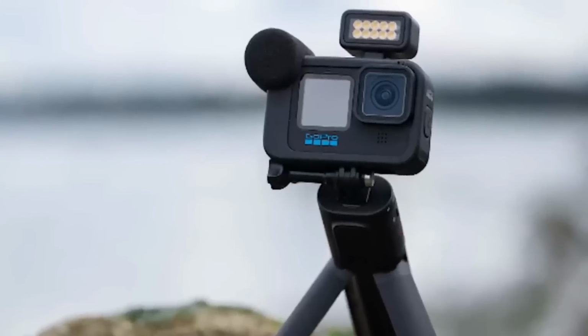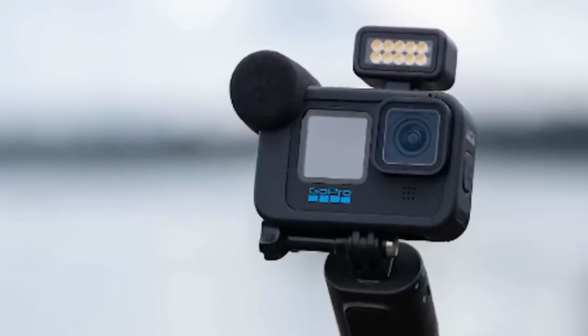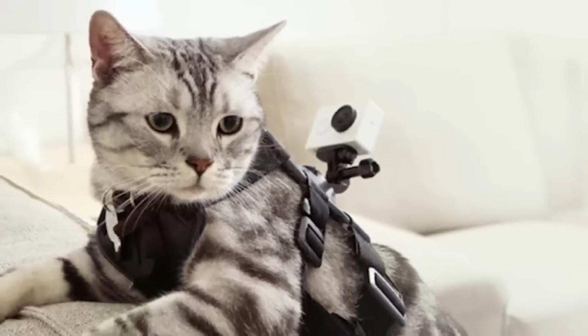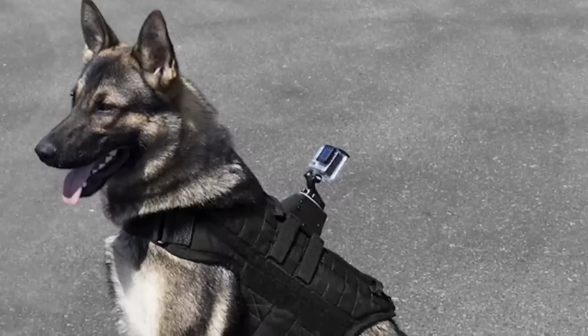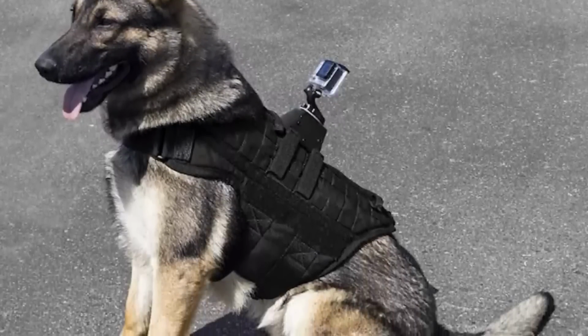GoPros are usually used to get videos from a perspective that is different from normal cameras. Many people attach their GoPros to their animals to see what they are up to all the time. This man did the same with his dog when he attached the camera to it, and the dog went out to wander a bit. However, after the dog came back and the man started watching the video, he realized that the camera had captured something terrifying.